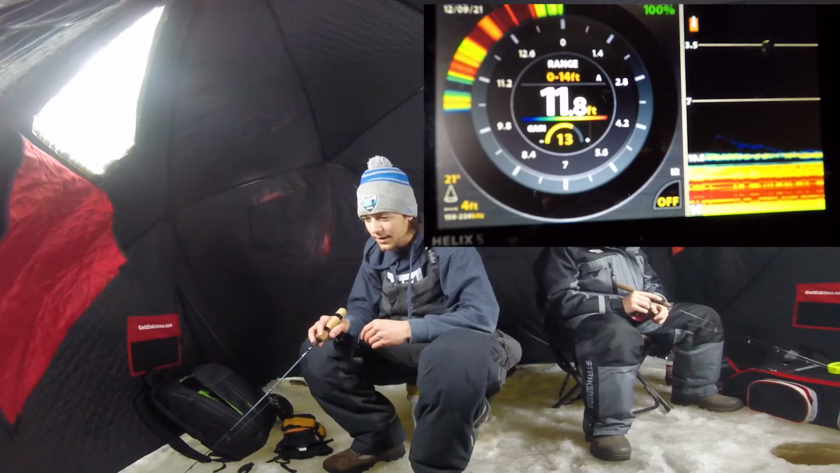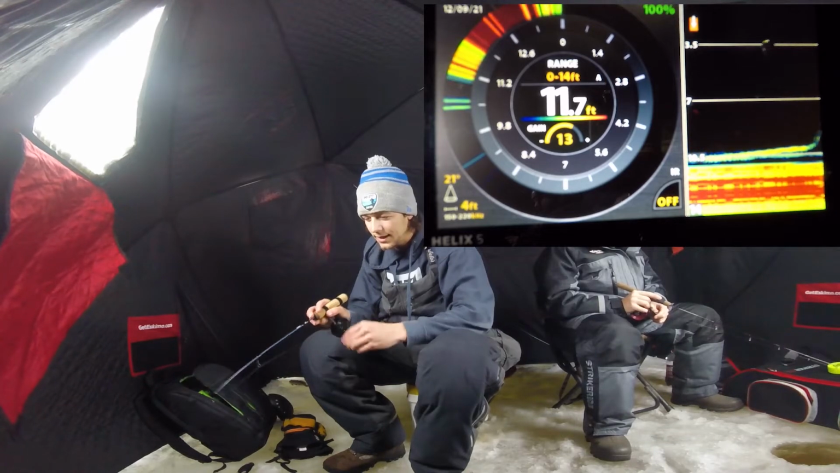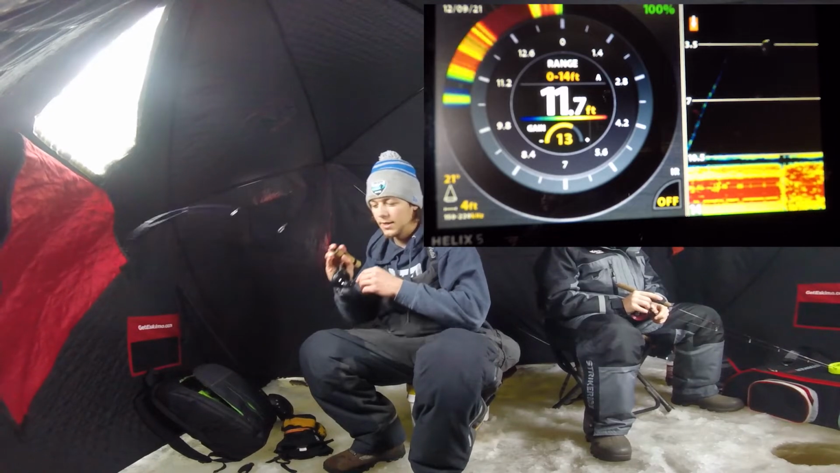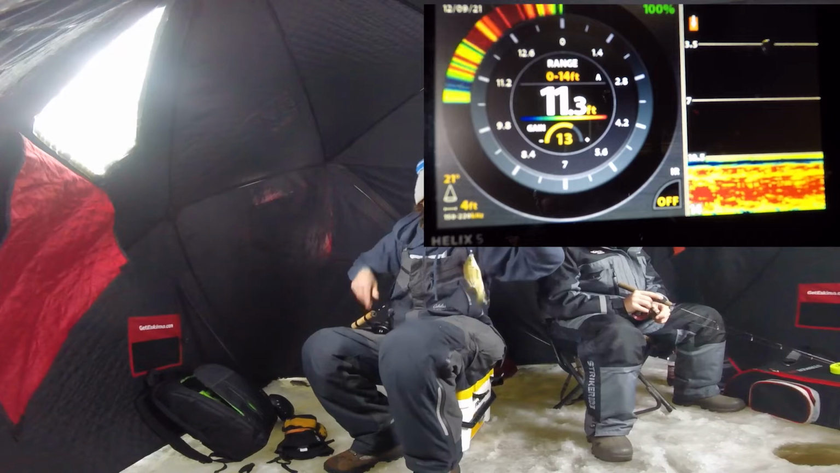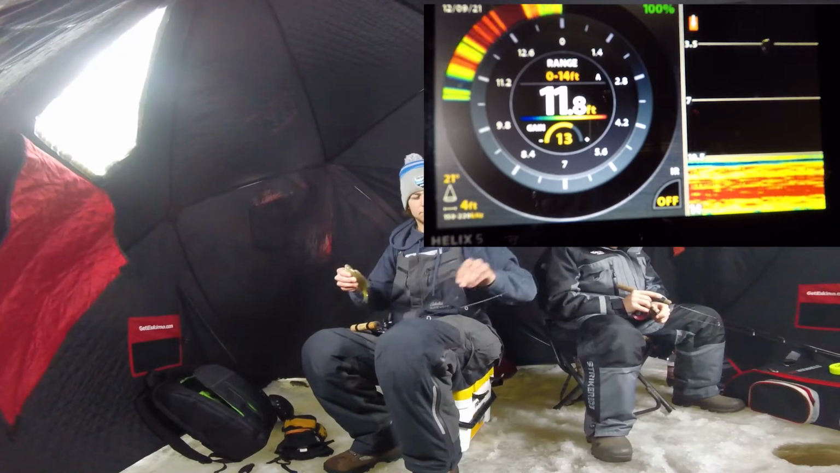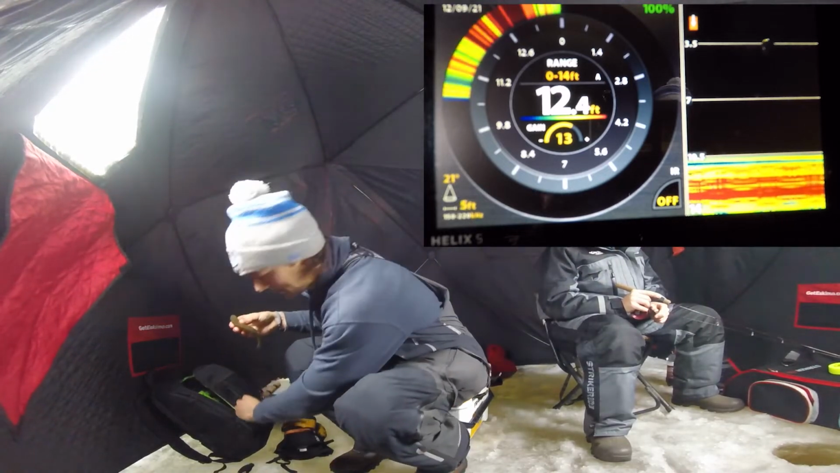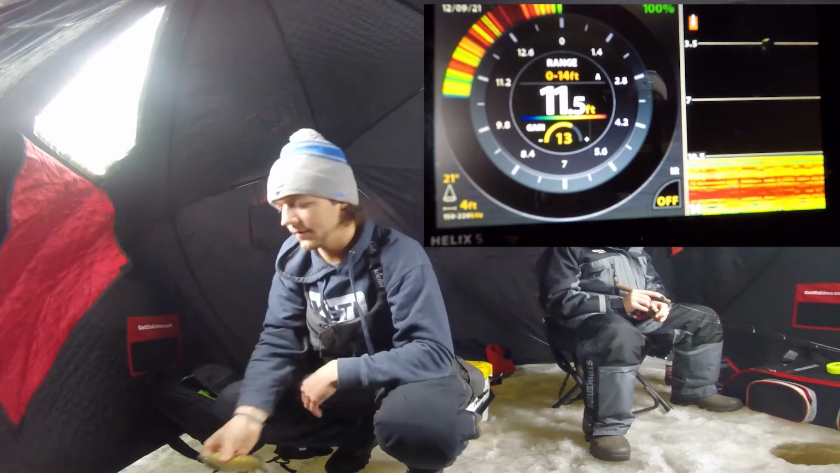Oh yeah. Oh, did I? That's a tiny one. Oh, there's another one. Just barely hooked, but oh yeah, another little gill, not big enough to eat.